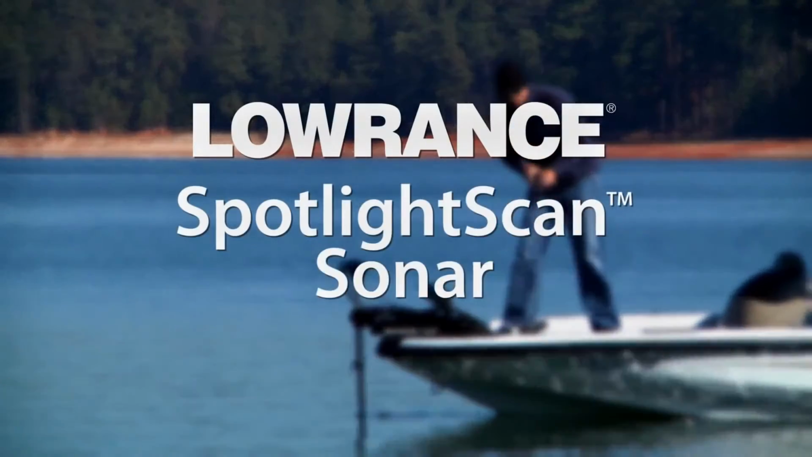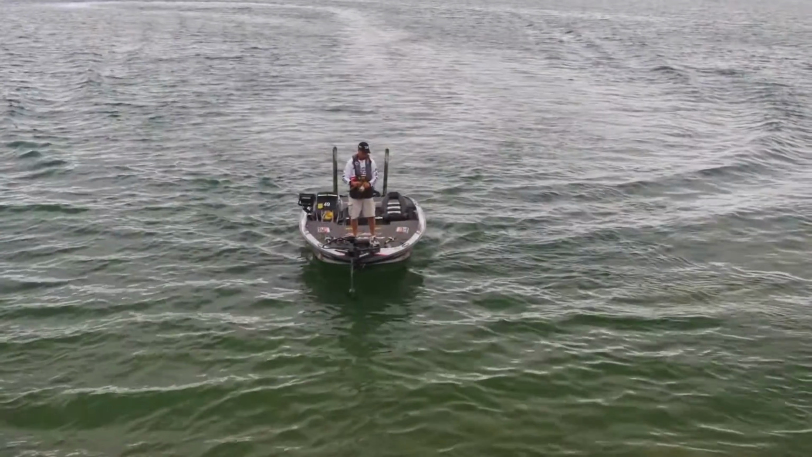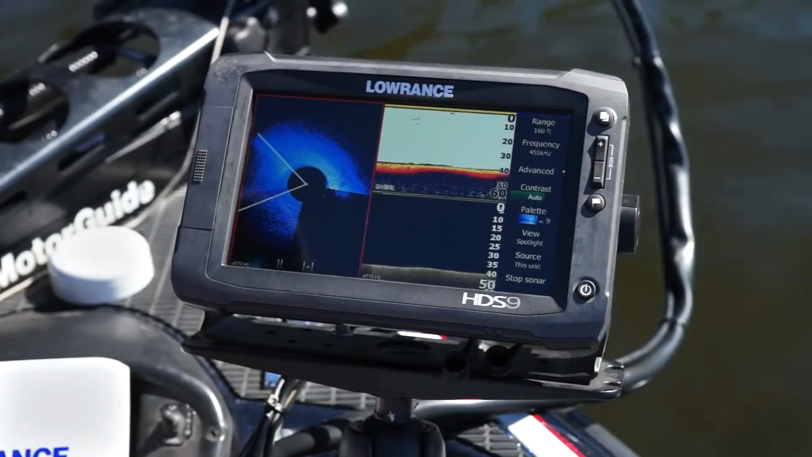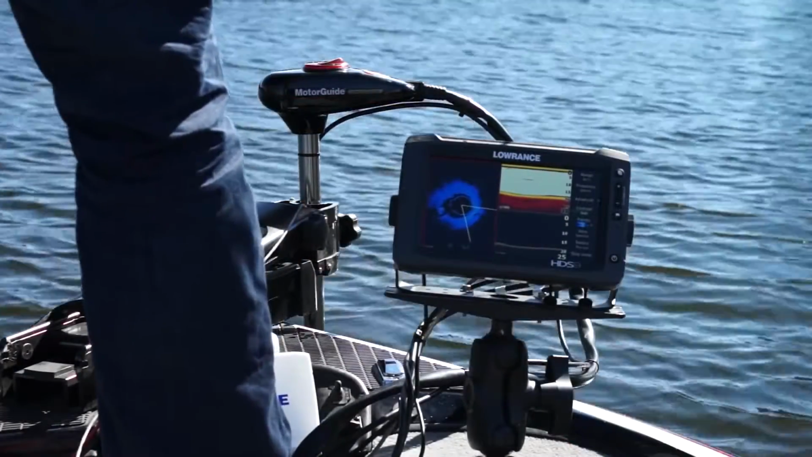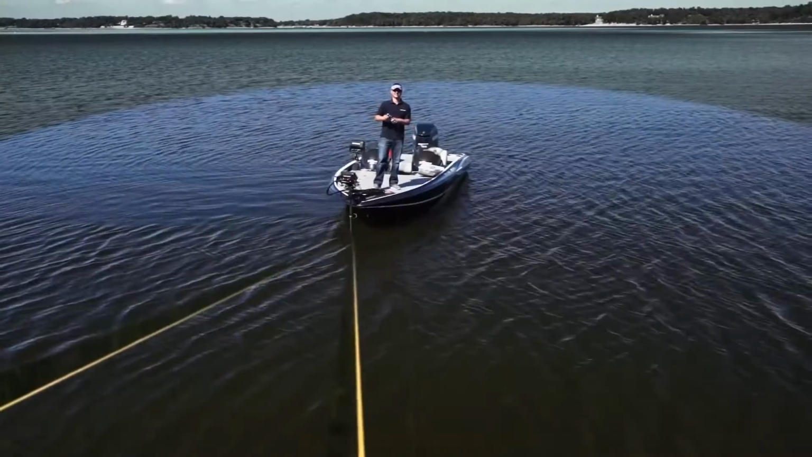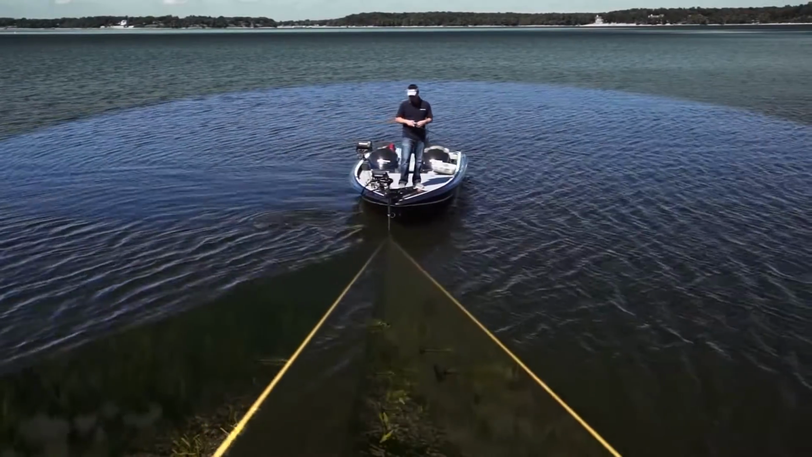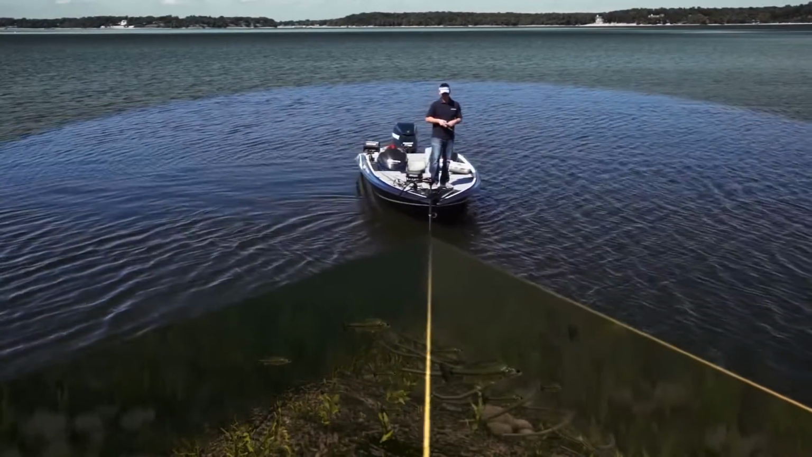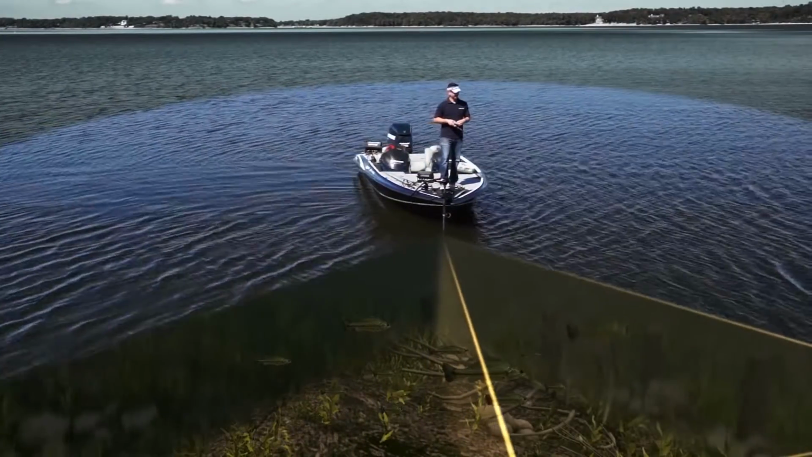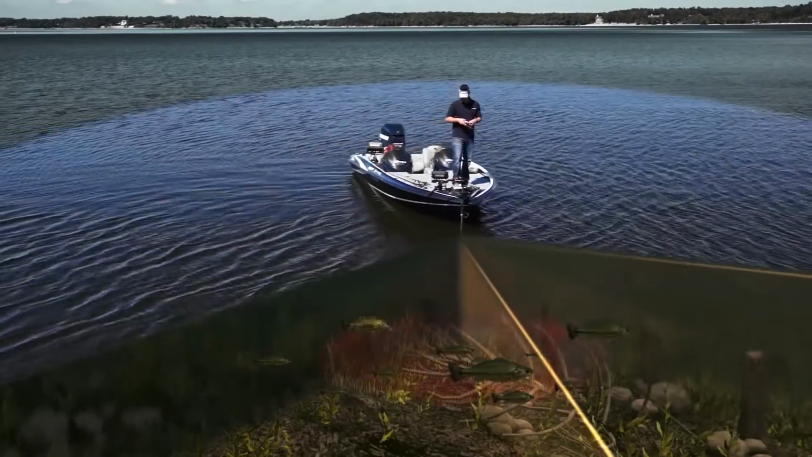Lowrance introduces SpotlightScan Sonar, which delivers a new level of angler-controlled surround scanning views to provide picture-like images of key fishing areas on your HDS Gen 2 or Gen 2 Touch. Similar to the way a spotlight reveals objects in the dark, SpotlightScan Sonar clearly pinpoints structures and fish targets ahead and around your boat. The SpotlightScan transducer also features downscan imaging and broadband sounder for the best possible views beneath your boat.